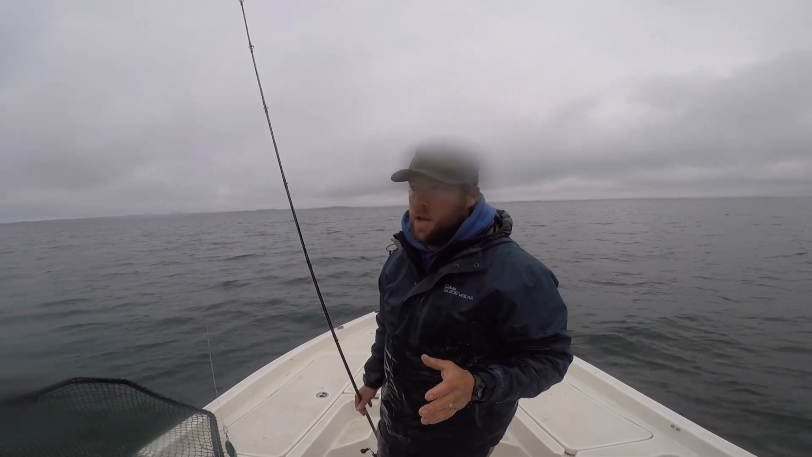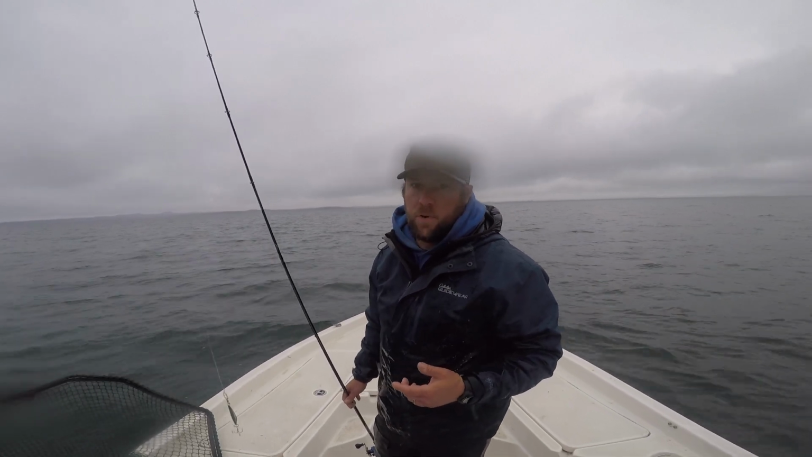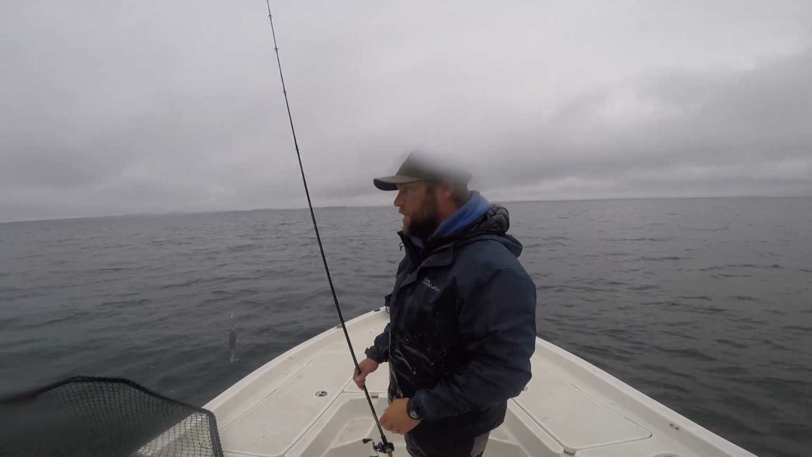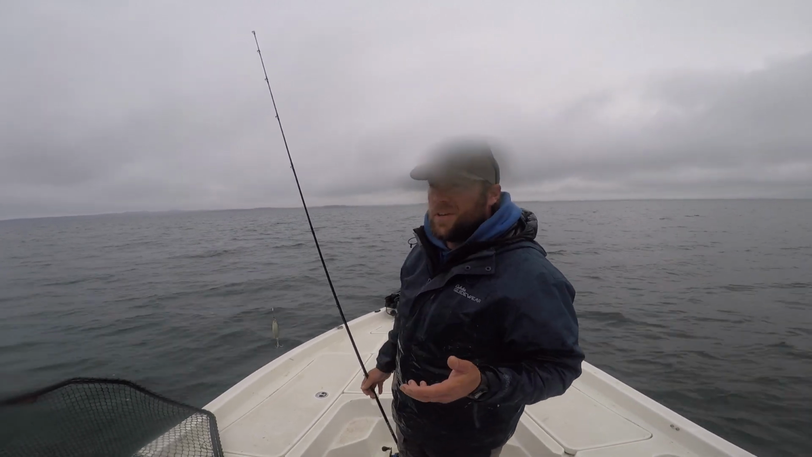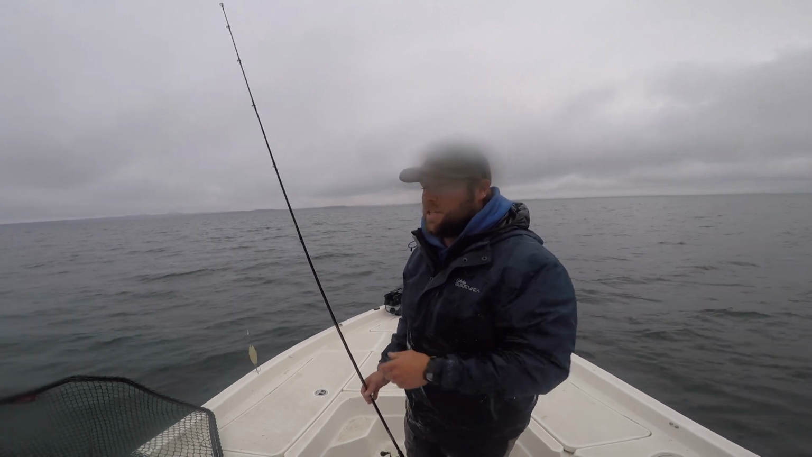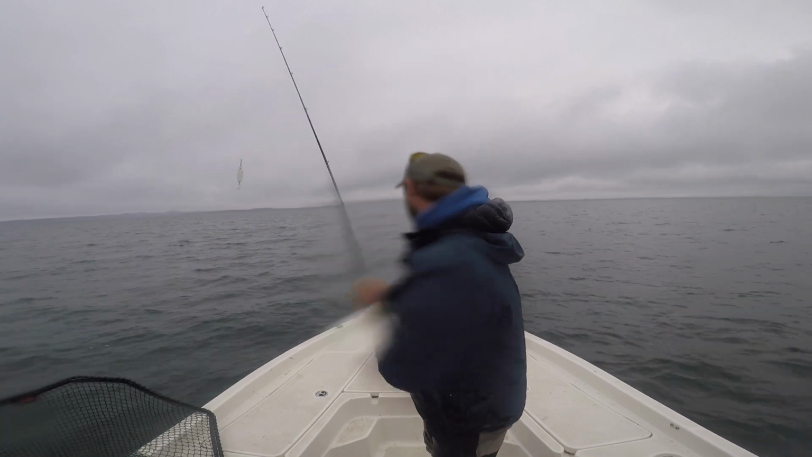Where I'm at here, I picked a distinct hump, and the graph lit up in about 60 foot of water. You drop your bait to the bottom, you start reeling up, you set the hook. It's sick, but the water's like 50 degrees. The lakers are using the whole water column. I mean, I saw them coming all the way up, boiling on the surface. I'm gonna show you right now.